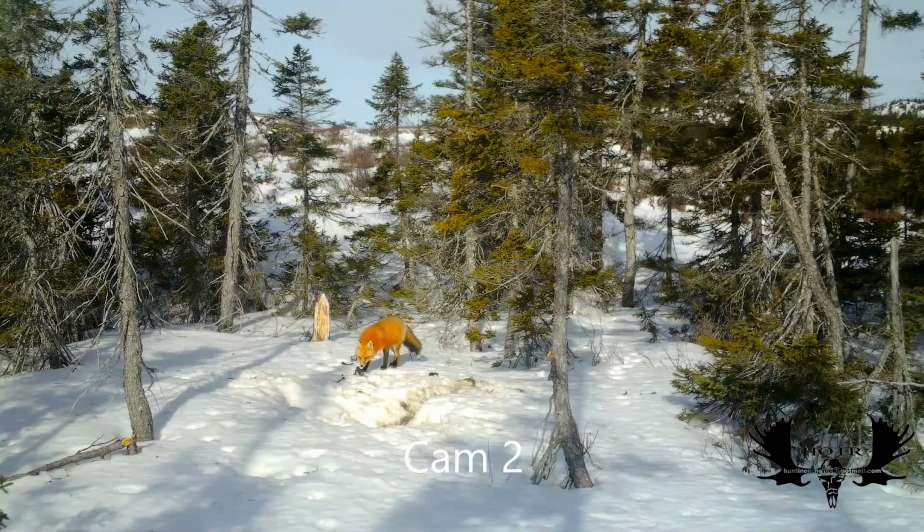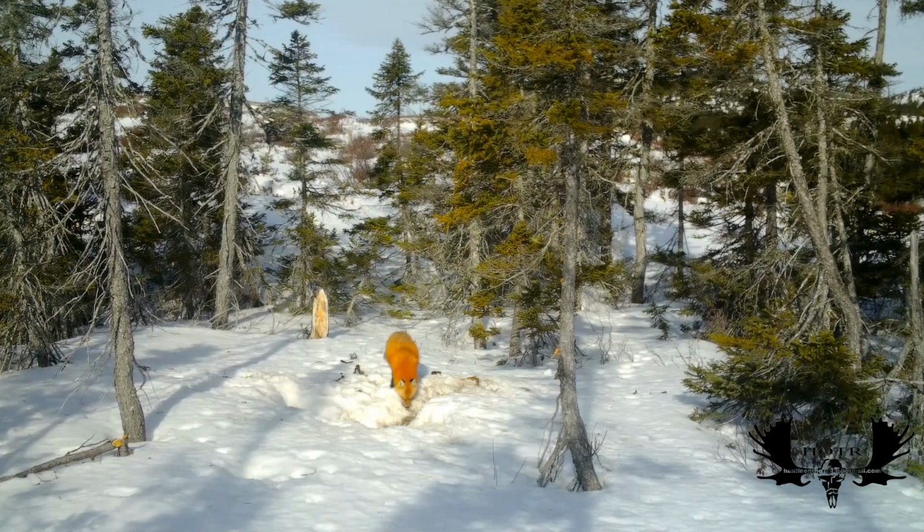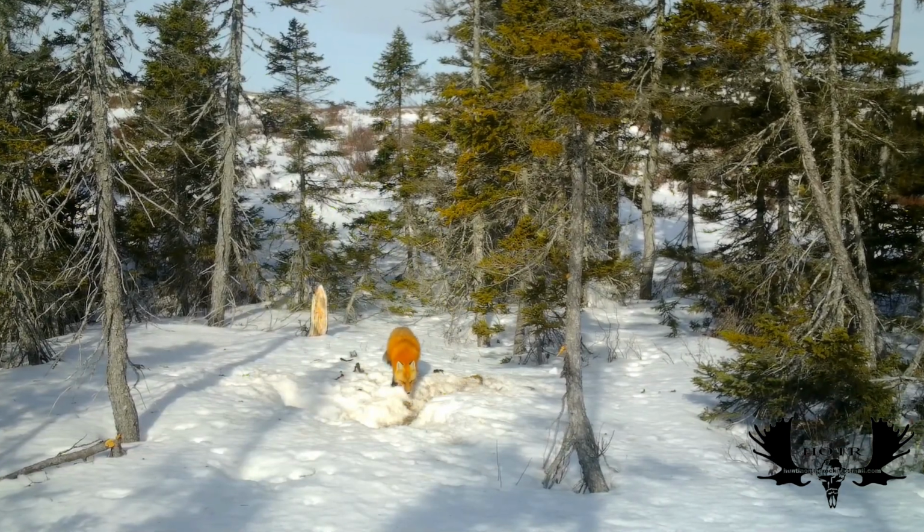And here was the second camera, and the fox as well as the coyotes were enjoying a free meal, and whenever they needed a mouthful, I guess they would go back and dig it up after a snowstorm and get a free meal.